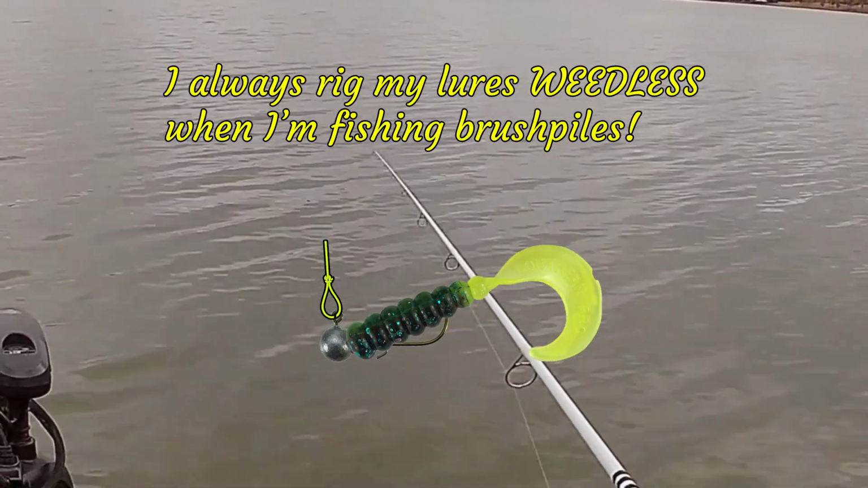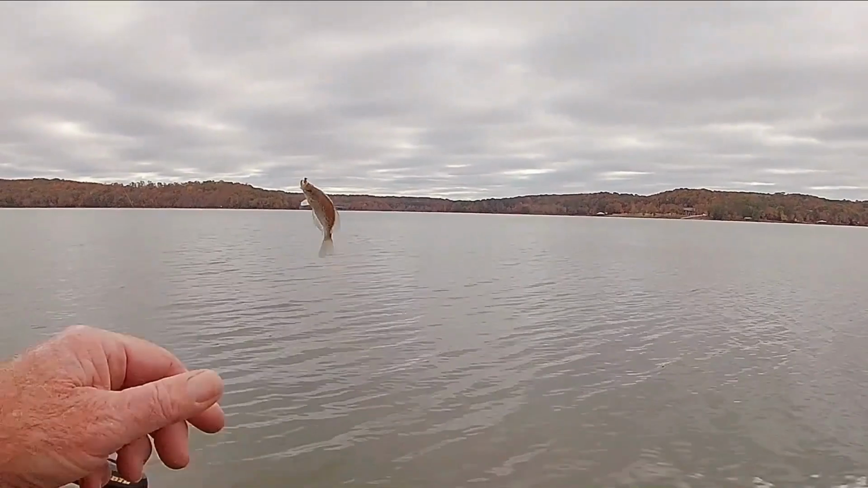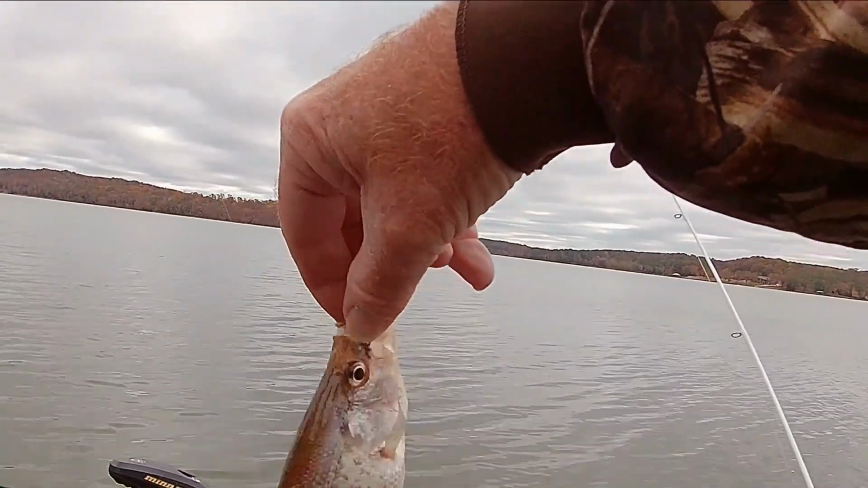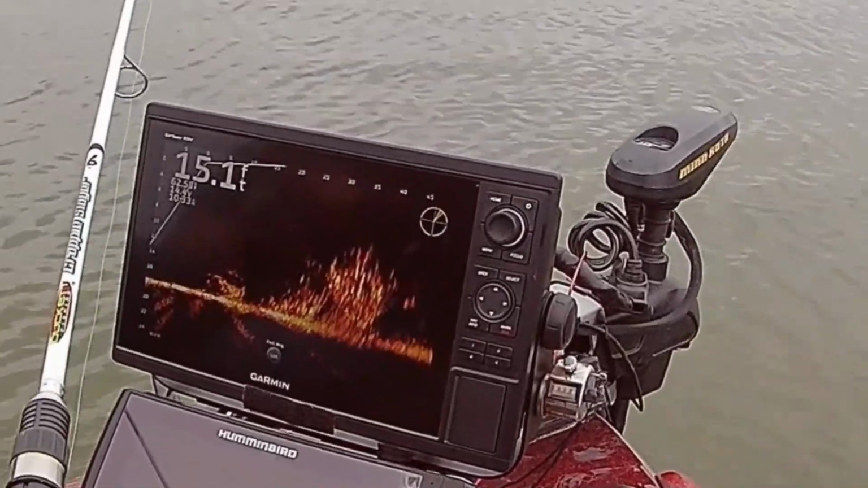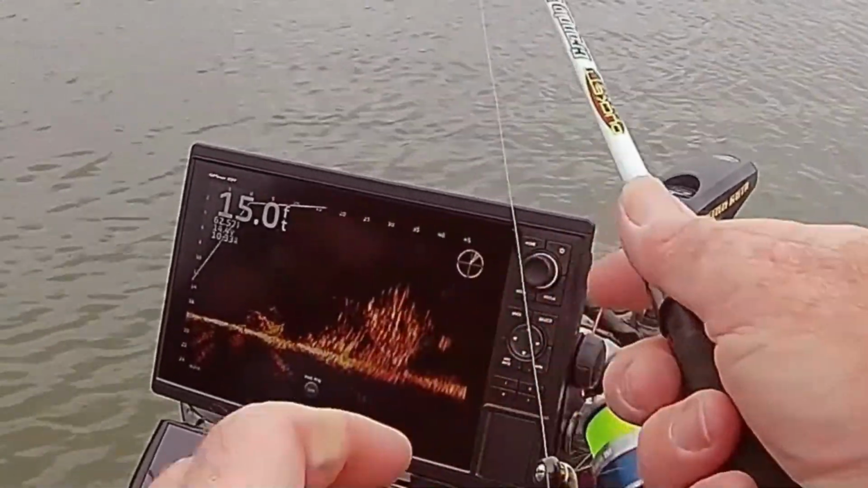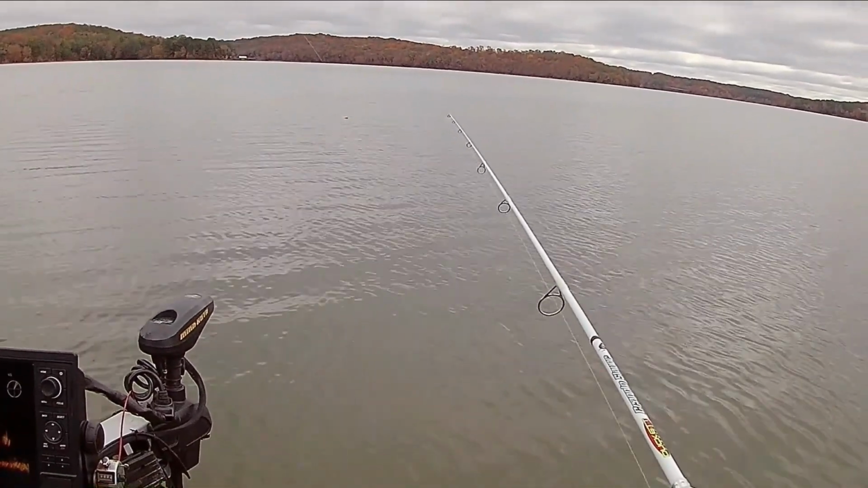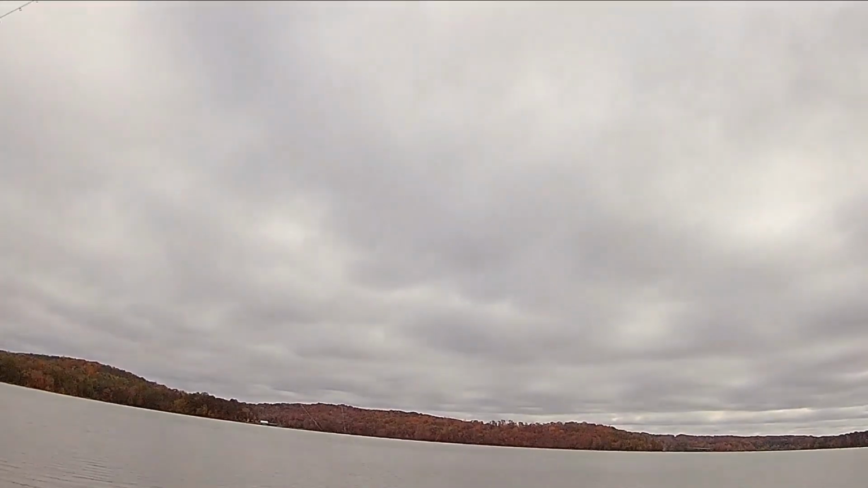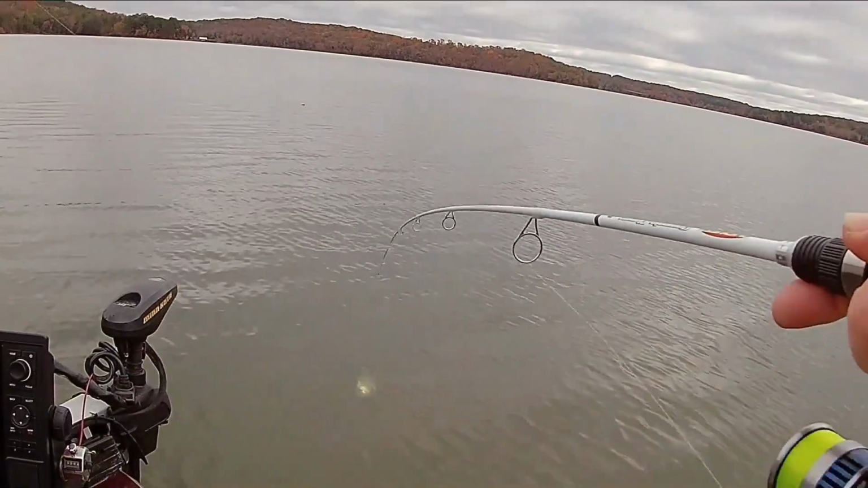There's one chasing, man. There he is. Little. I seen him chasing out there. Whoop. There's one. All right, little one. He'd be a keeper.